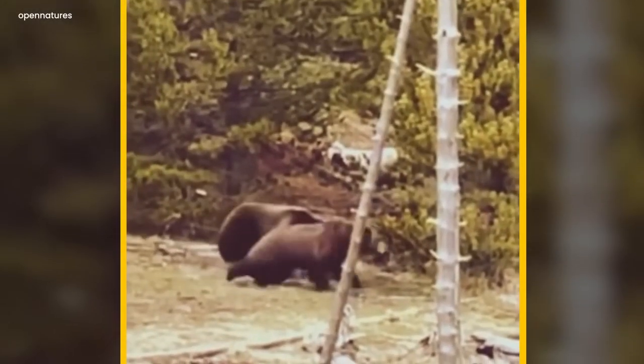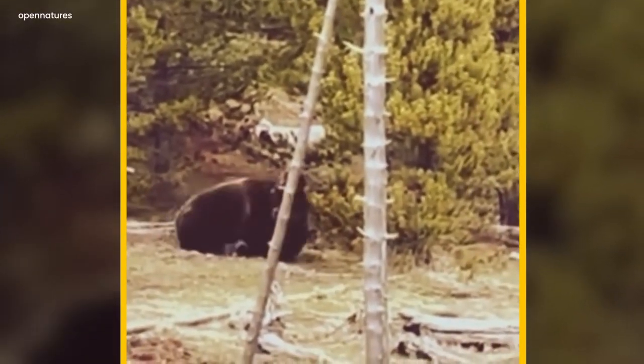Coming onto that territory. Oh no. Oh, what's he doing?